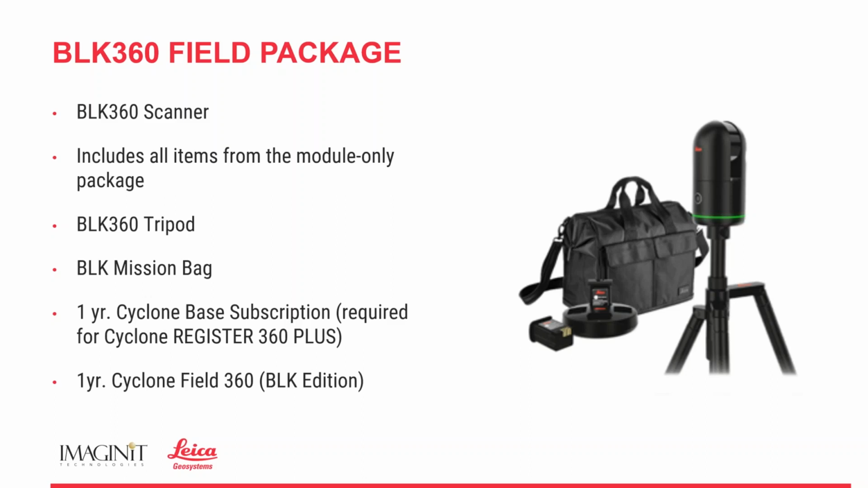Now, I want to just point out what is FIELD 360. On the previous slide, we learned about the BLK Live App. And that's a way for us to control the scanner, right? And when we control the scanner, we're simply taking 1 scan at a time and going forward, right?